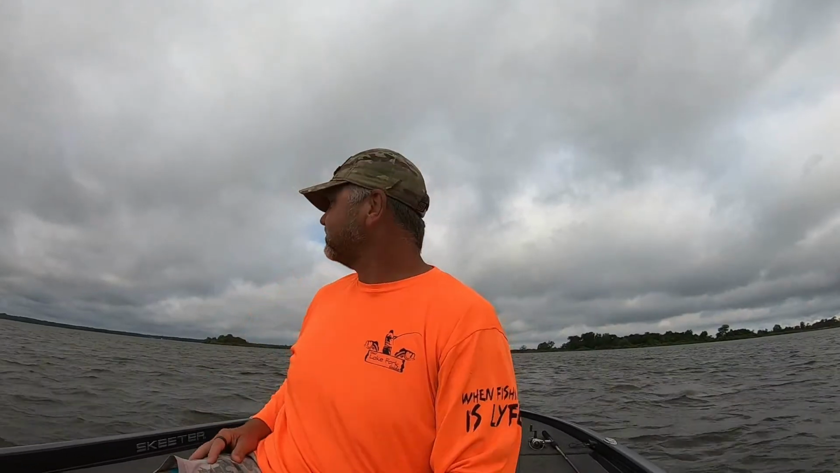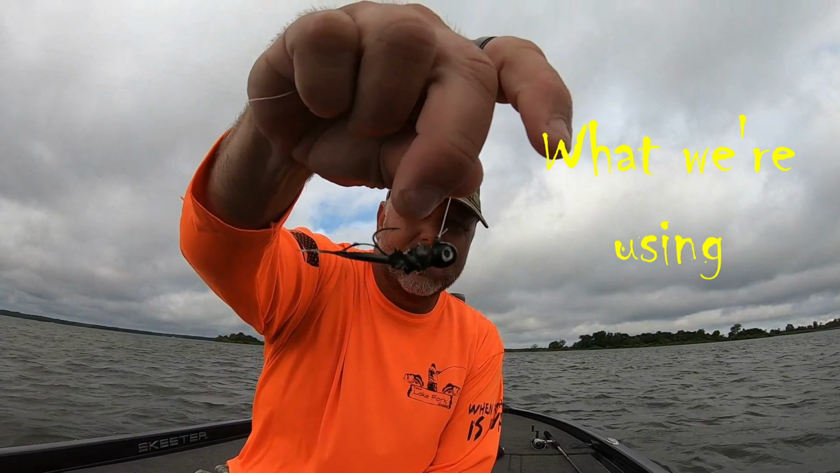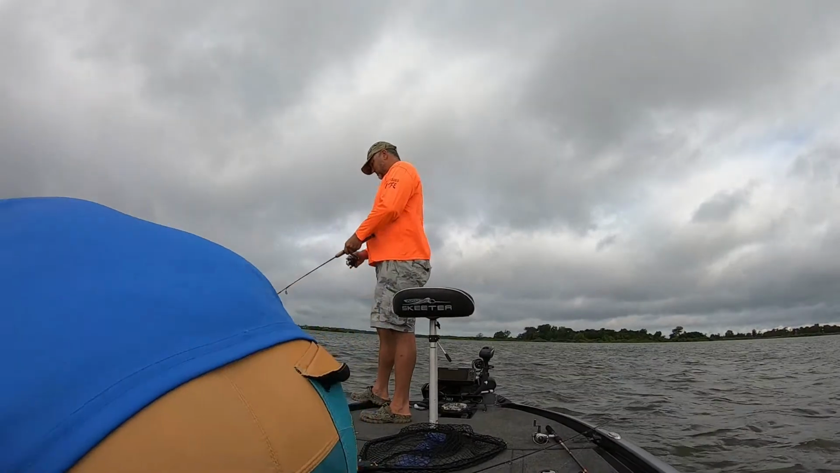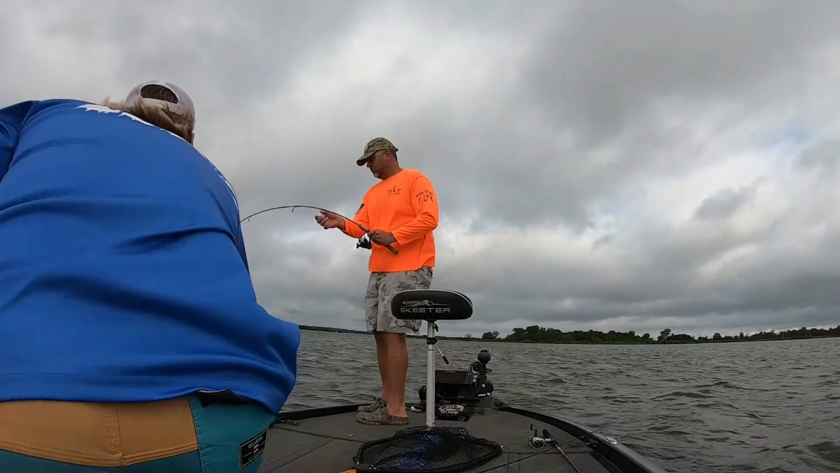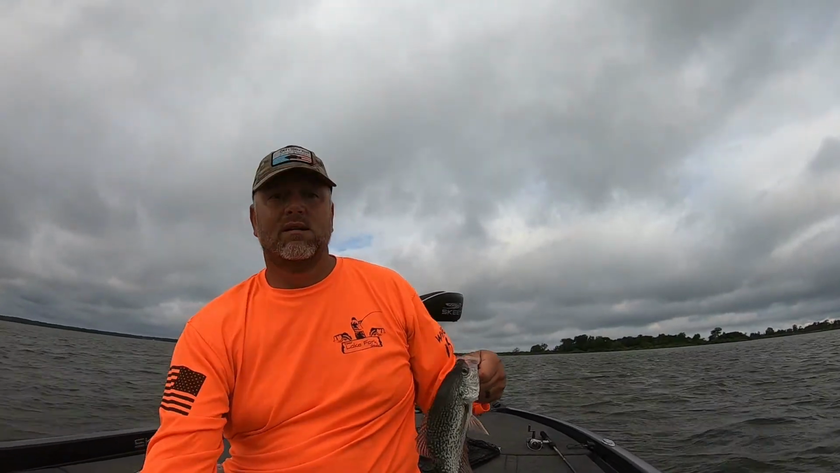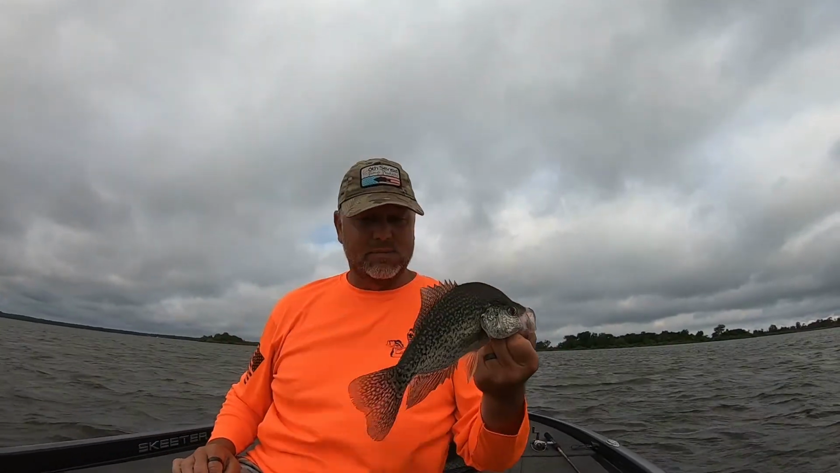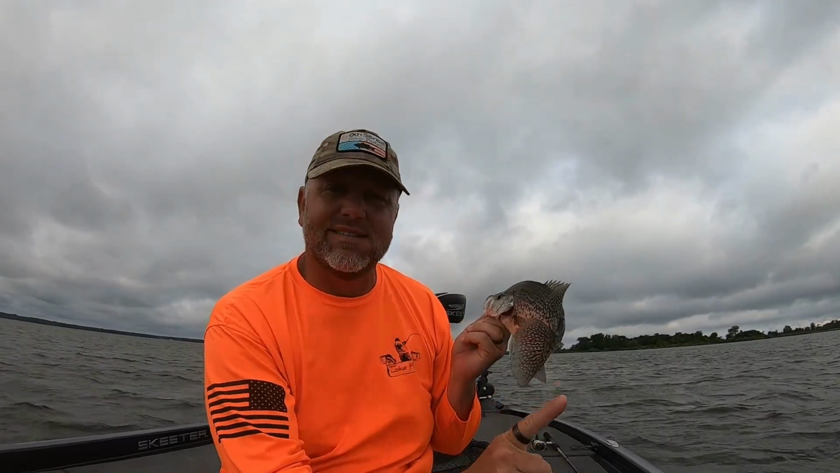Let me tell you what we're doing. Heads up. All right guys, this is why we out here. Right there, the old sac-a-lay. Not the biggest, but I believe that fillet knife will go right down through there and down the side just right.